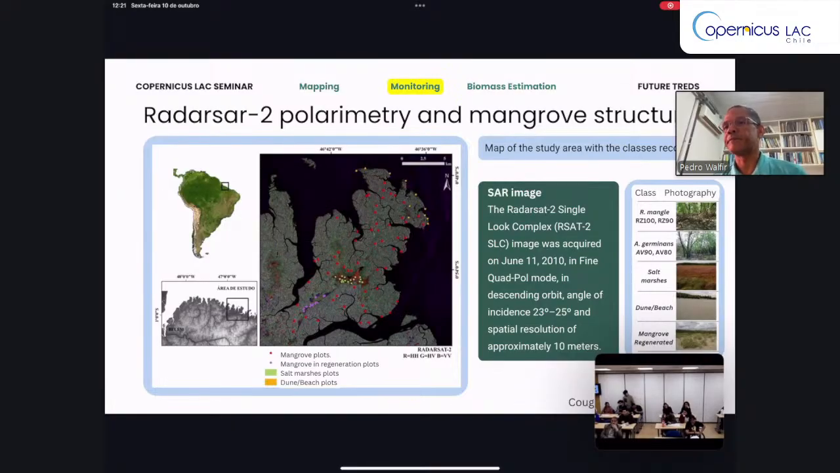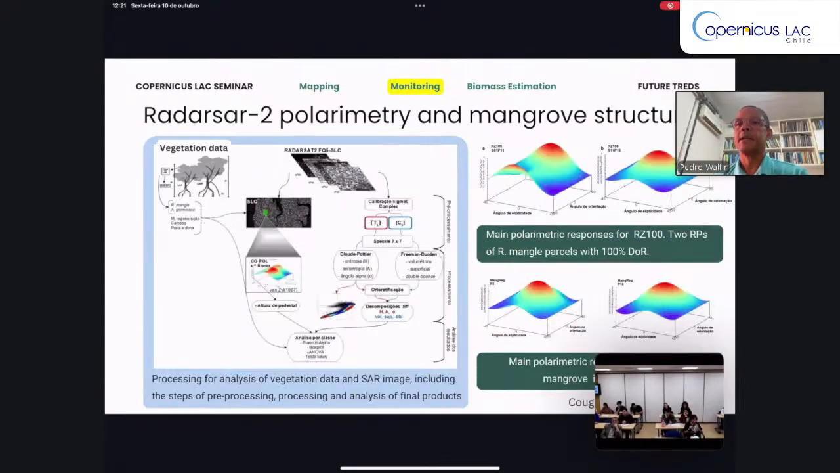in regeneration. In this case, we use a single look complex RADARSAT-2 image in quadrupole, in 4 polarizations, in the same orbit with incidence angle from 23 to 25 degrees and spatial resolution around 10 meters. It was possible to detect the main polarimetric response for different plots.